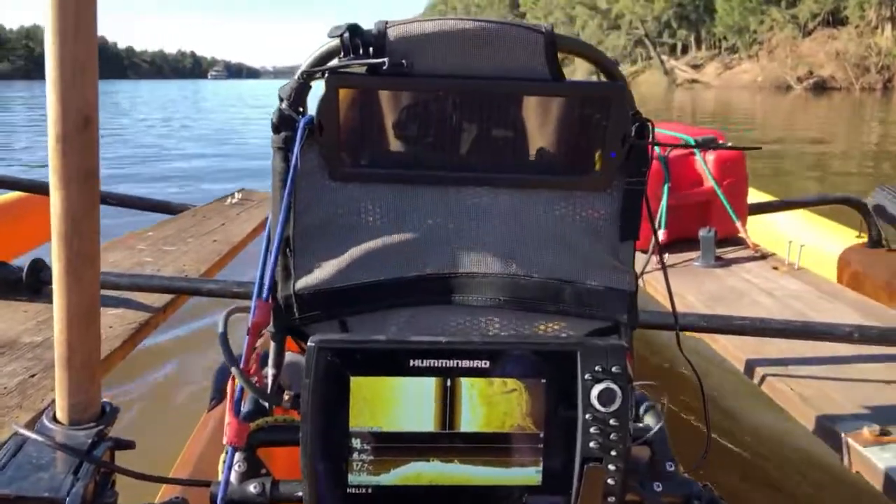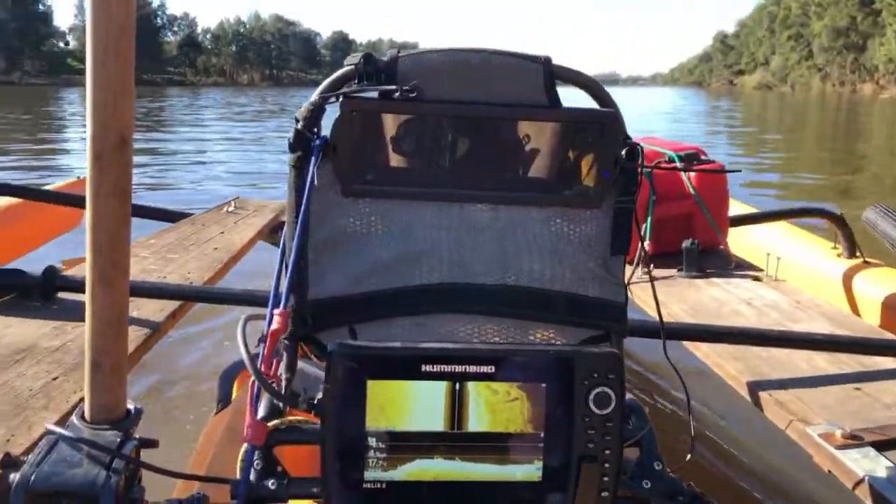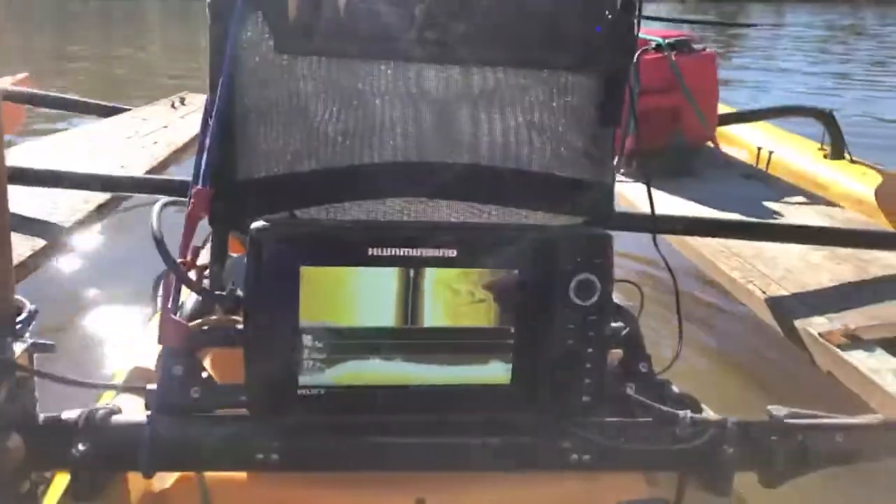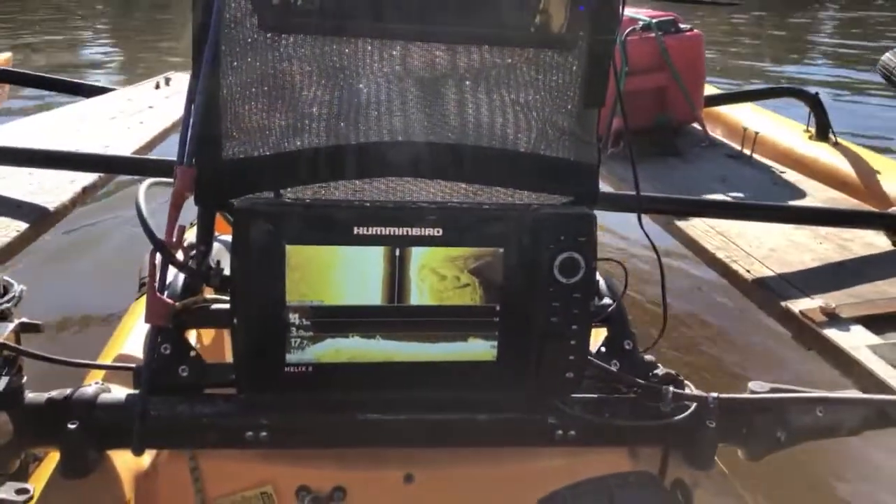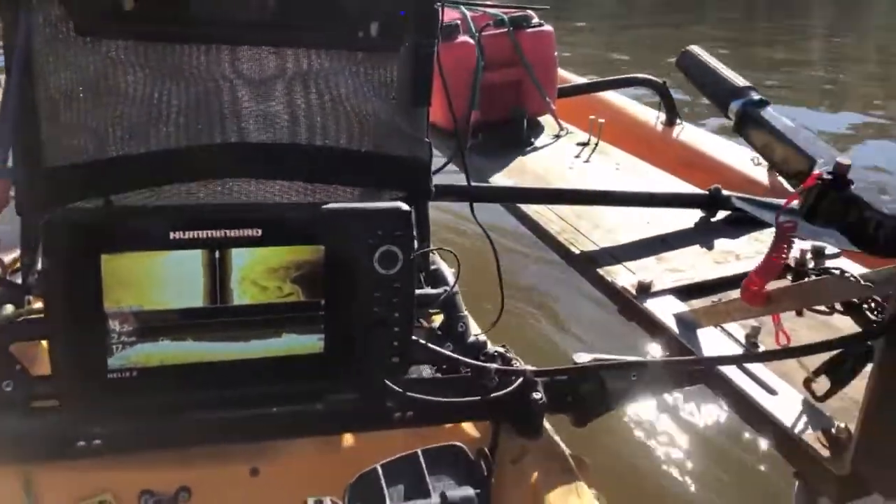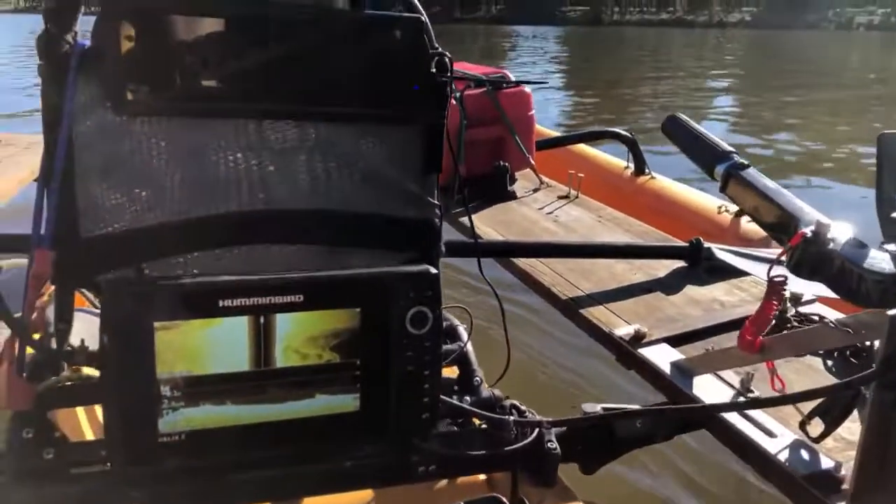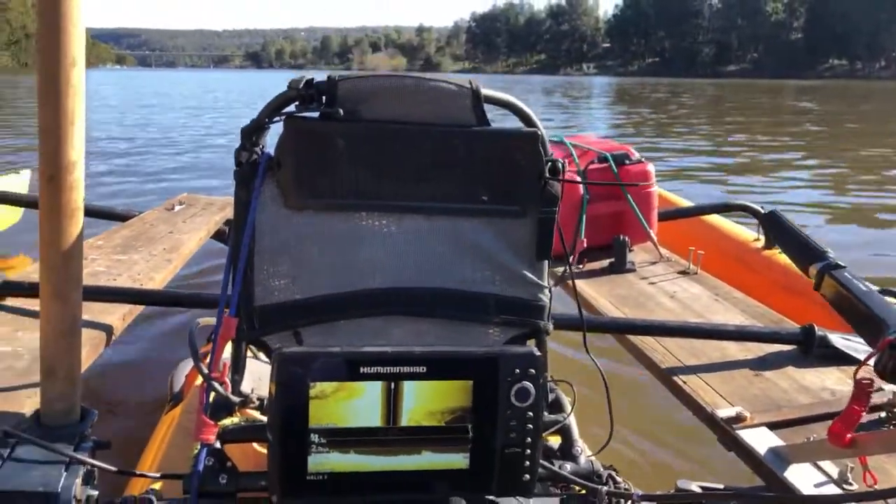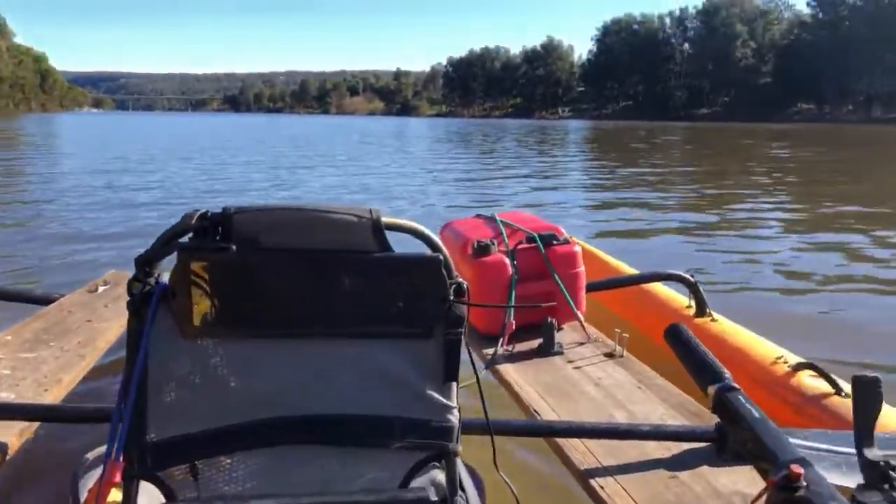I might turn around. Haven't got a lot of time to muck around too much today, not if I want to go diving as well. I might just pump up the revs a little bit.